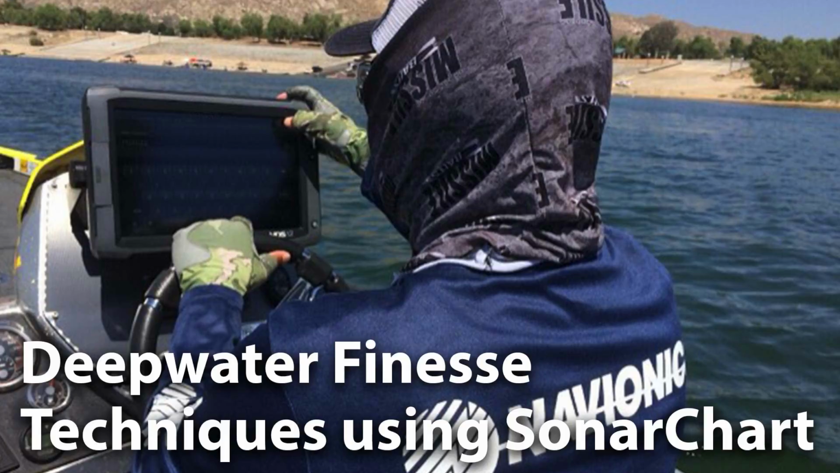Right here are some screenshots of my Navionics app, and I'm going to talk a lot about syncing the Navionics app with my electronics, which you can do with the higher end electronics. You can connect via the Wi-Fi and ultimately get off the bank and start studying your maps. And what you see here on the right is what is called fishing ranges on SonarChart.